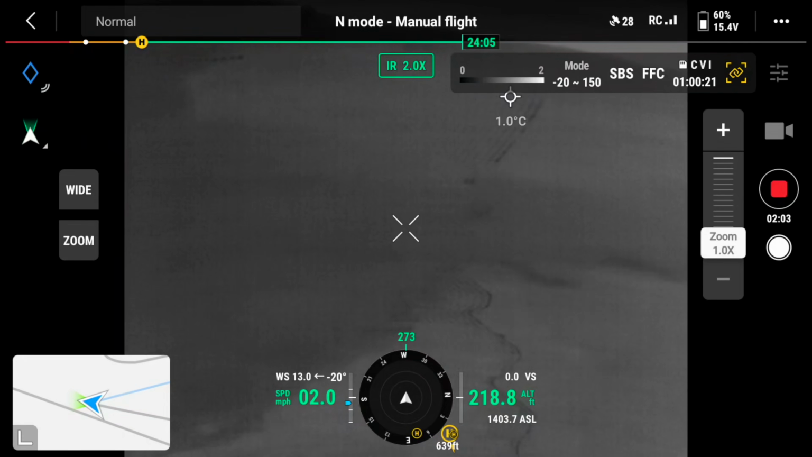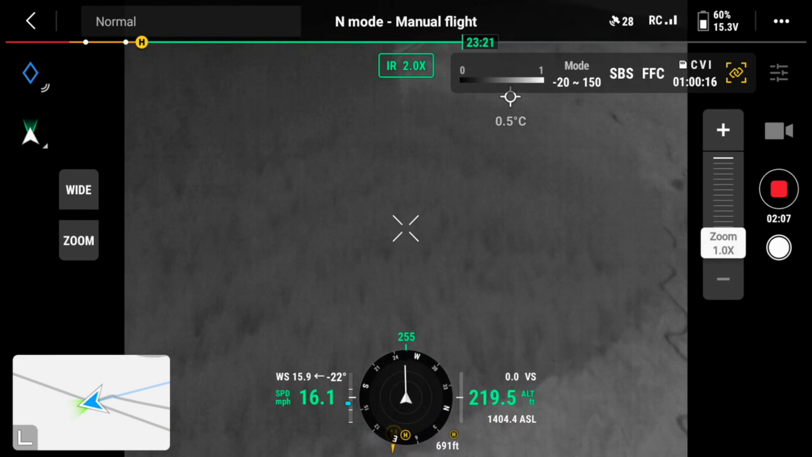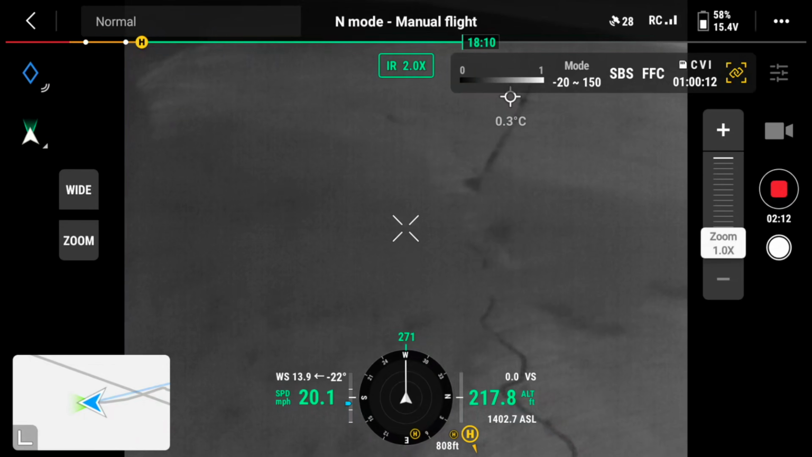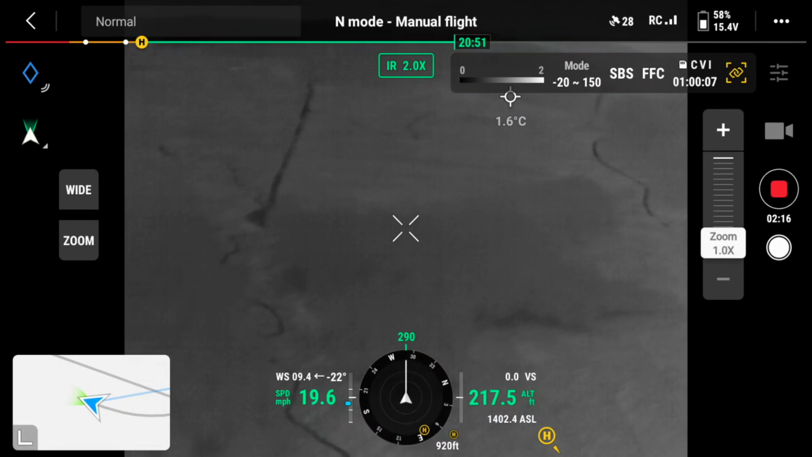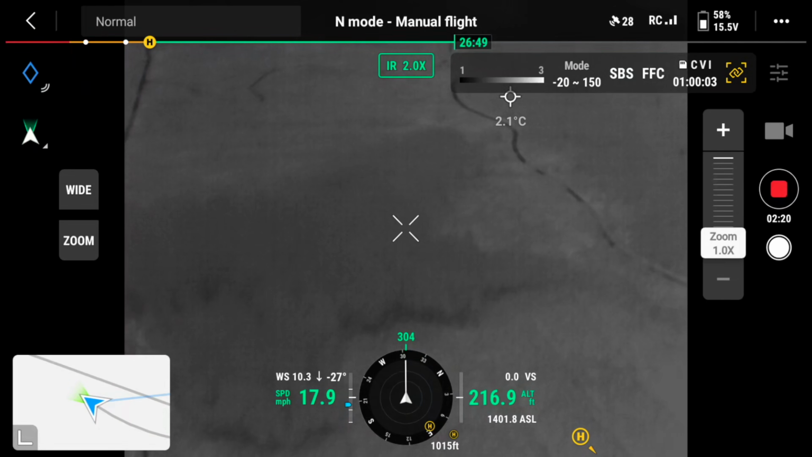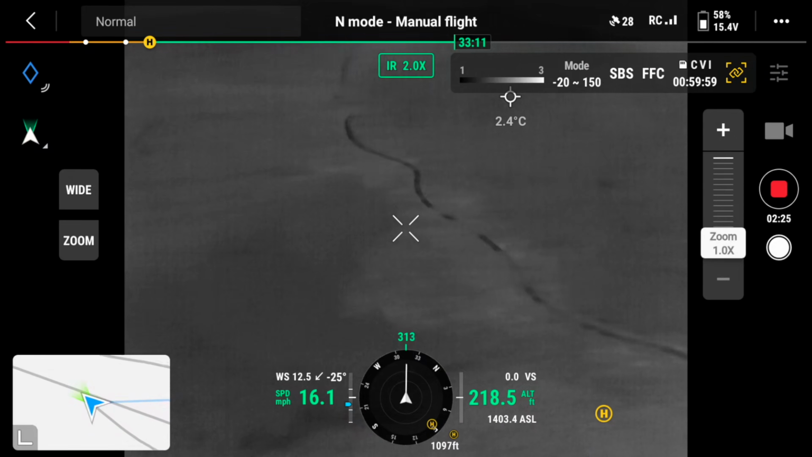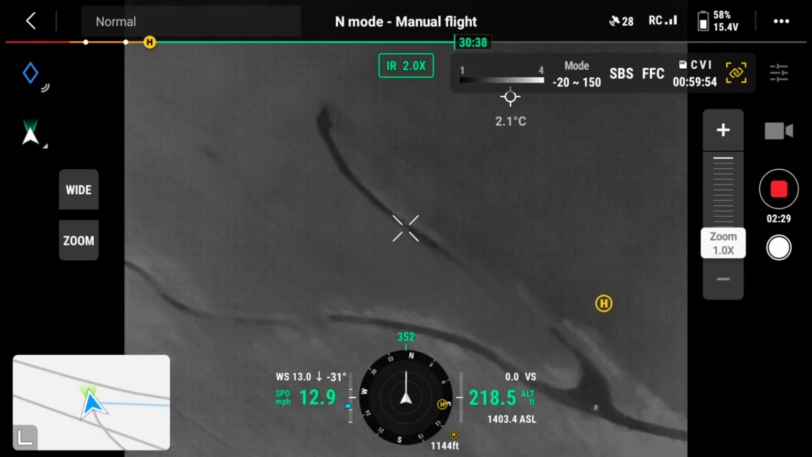we've got in here, for example, a lot of trees. If I turn the drone around here, you may potentially hear the drone controller starting to talk to me, so just ignore that. We're looking for some sort of heat signature.